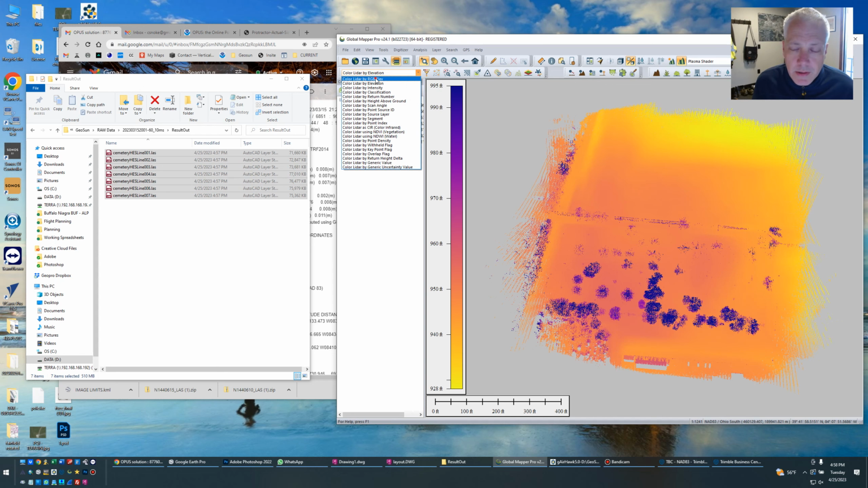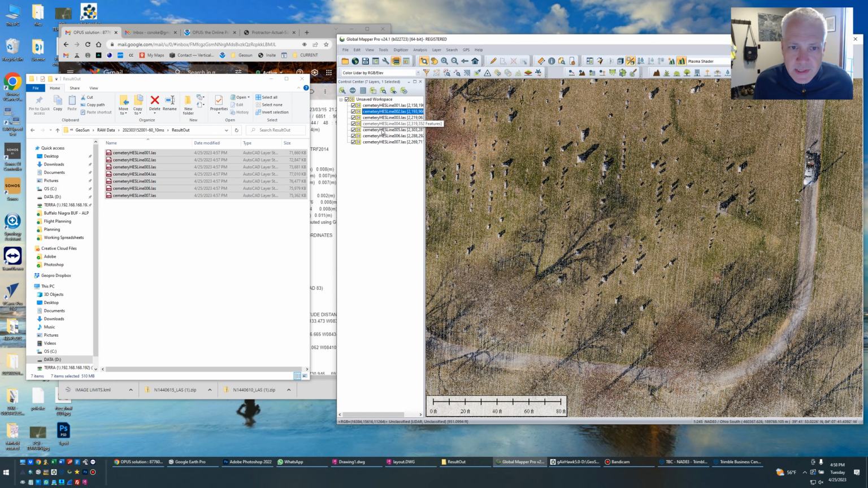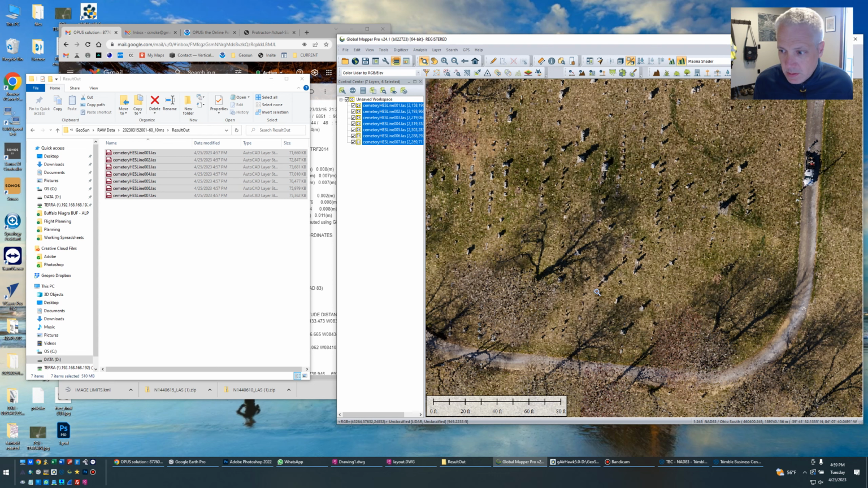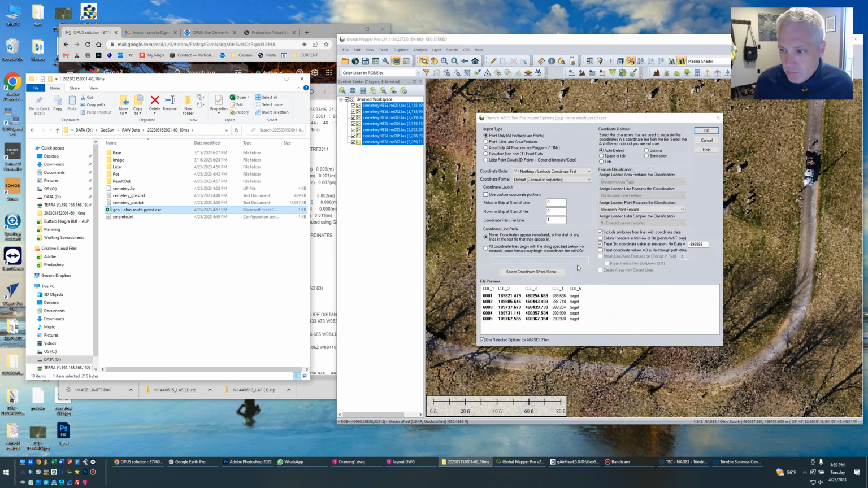I can look at it by color. I'm going to increase the size of these, make it look thicker. And then I will bring in my control. YXVD, yes.